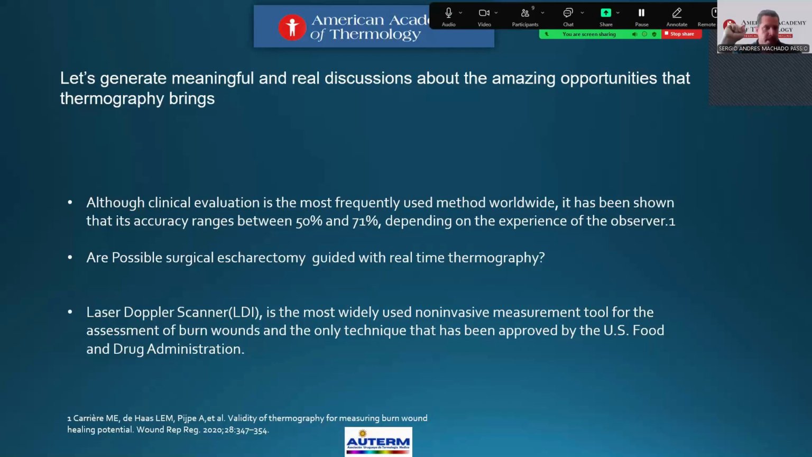Is surgical escharectomy guided in real time by thermography possible? This is one question. The US Food and Drug Administration approved the laser Doppler scanner, which is the most widely used non-invasive measurement tool for assessment of burn wounds. It's the only FDA-approved technique.